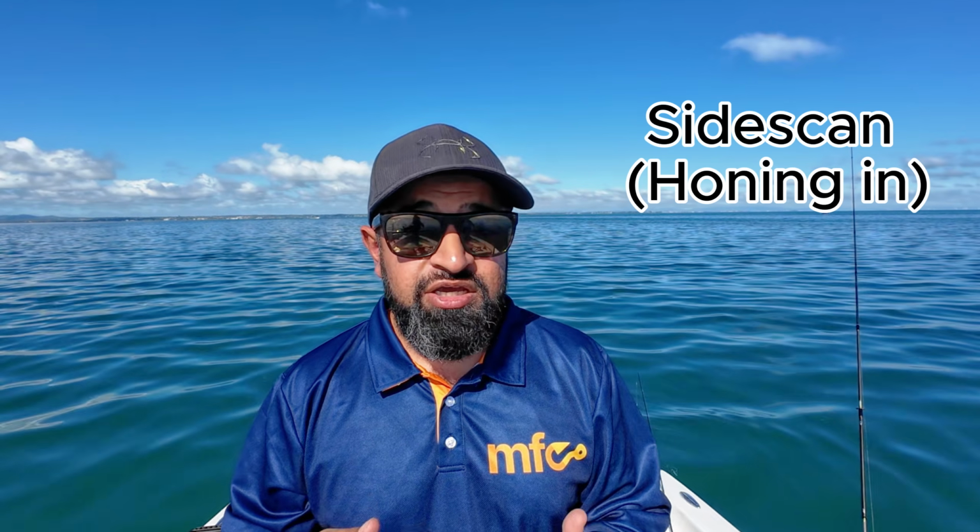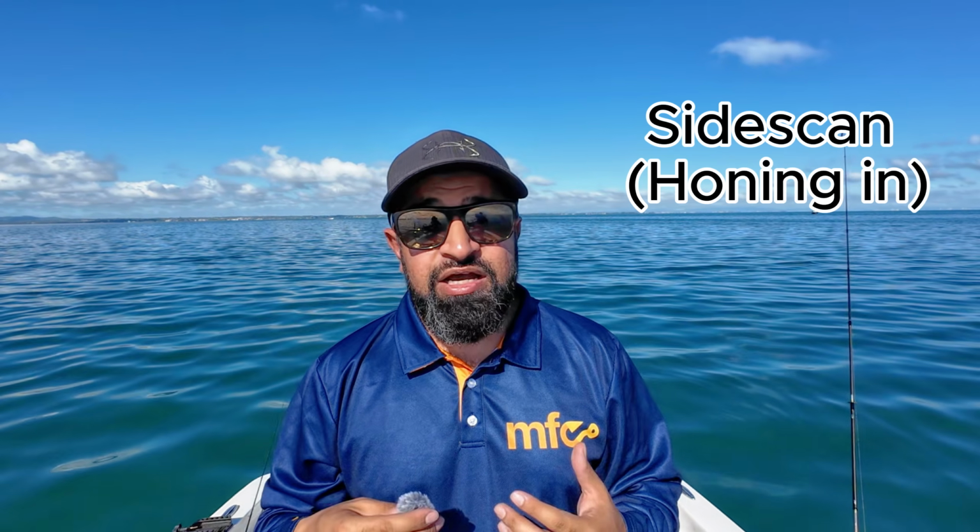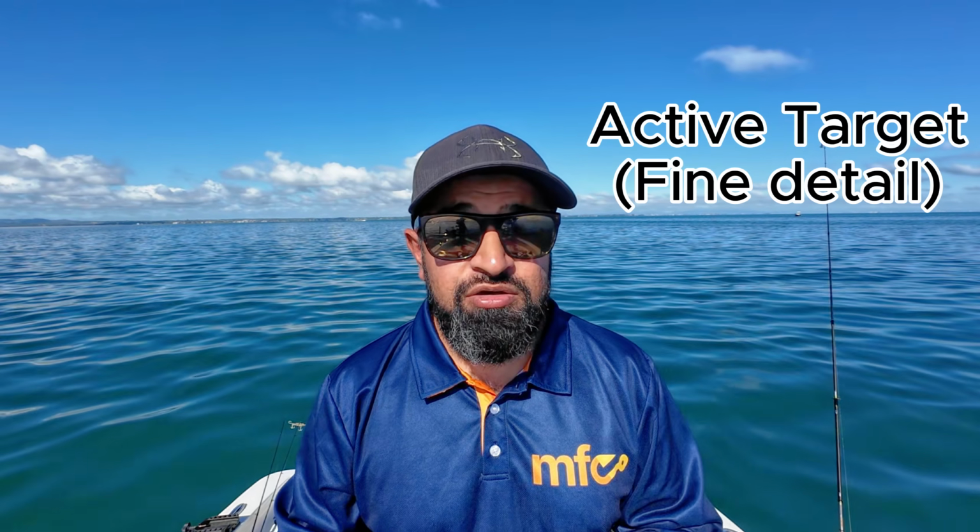The first one is going to be sounding at speed using our 2D sonar and our GPS to find good areas to fish, using our SideScan to hone in those areas, and then lastly using ActiveTarget to really fine-tune and really go detailed in where those fish are going to be and putting our lure right in front of their face.